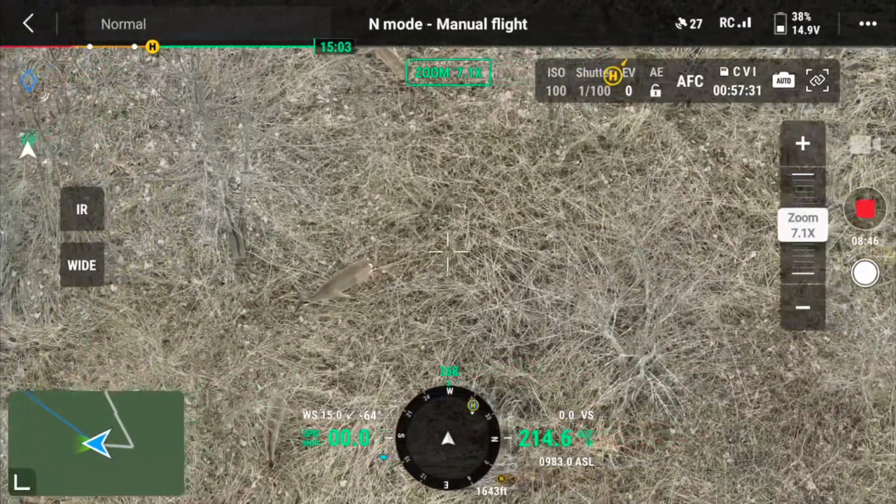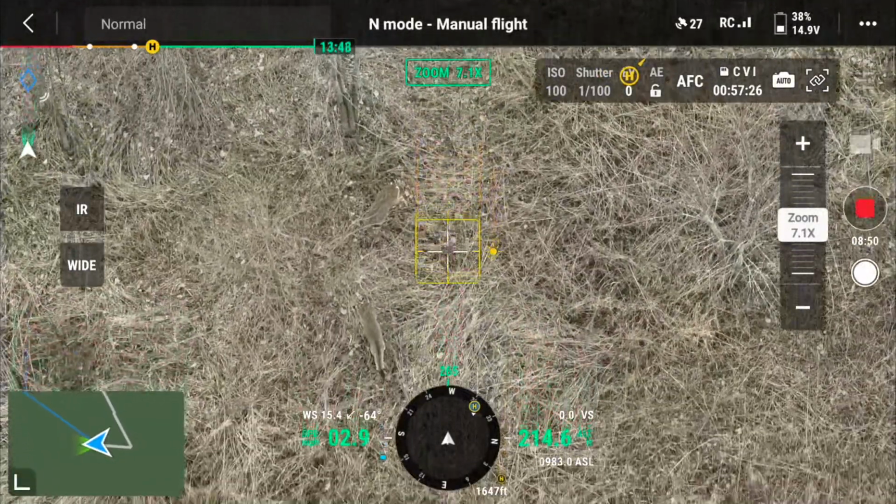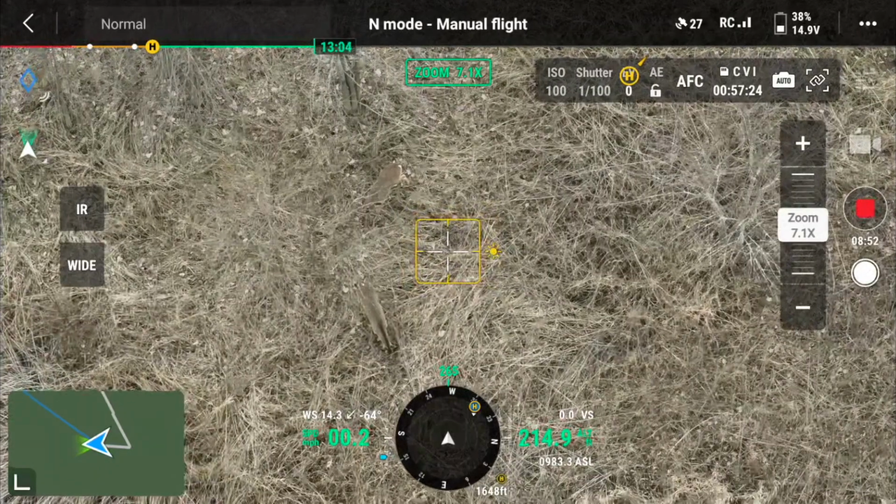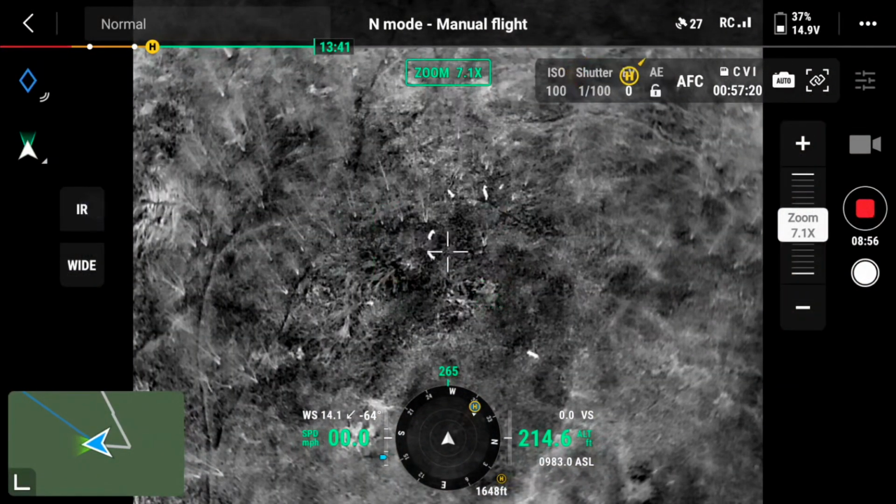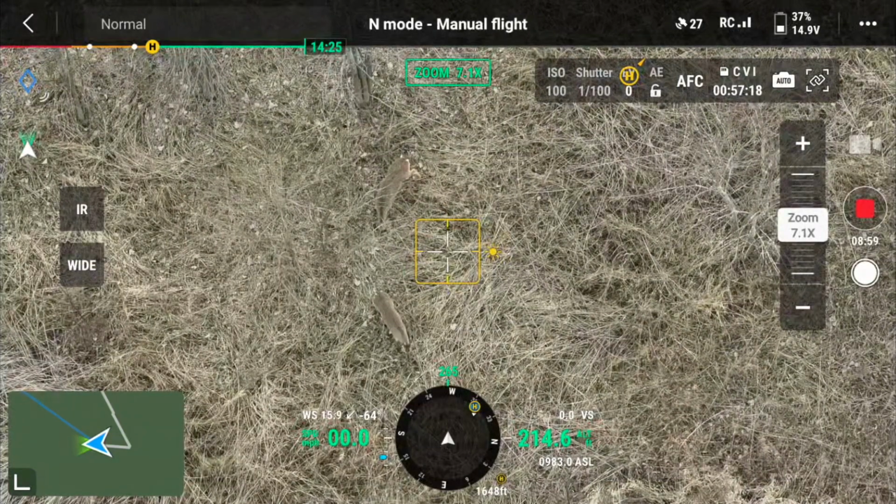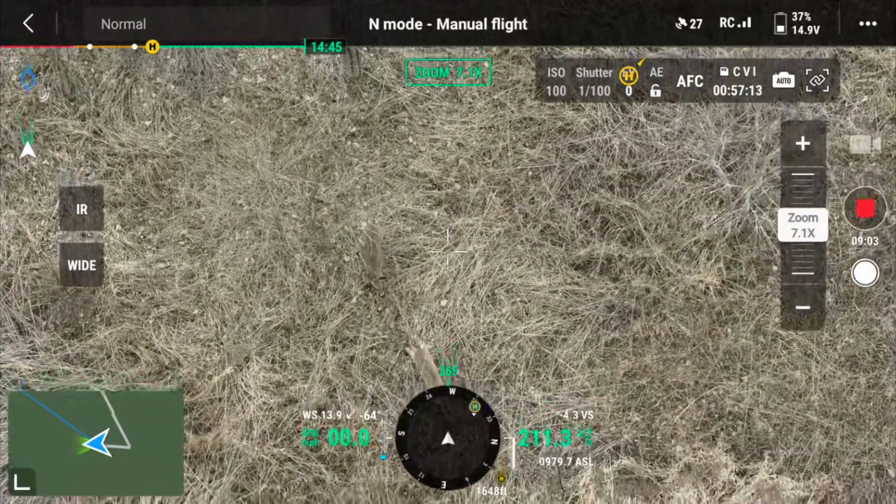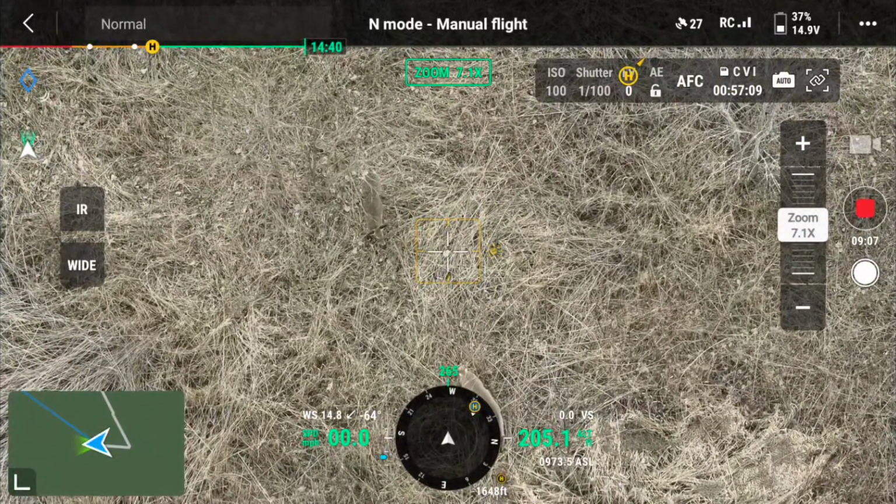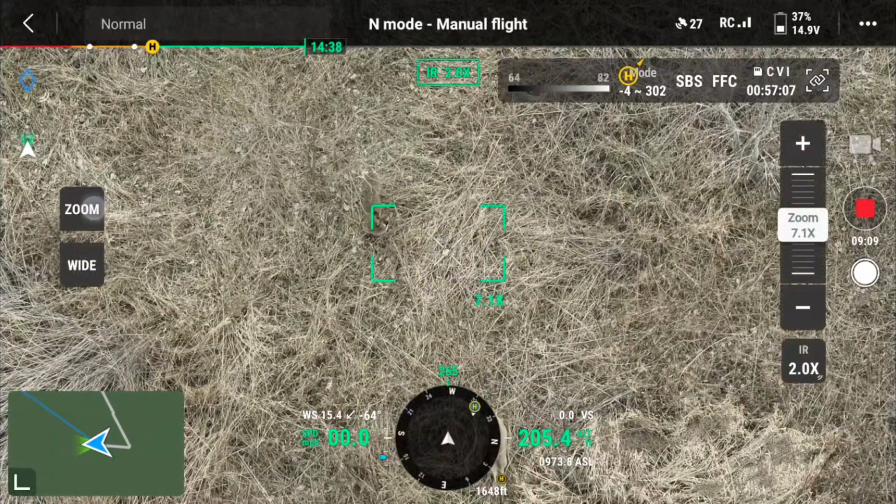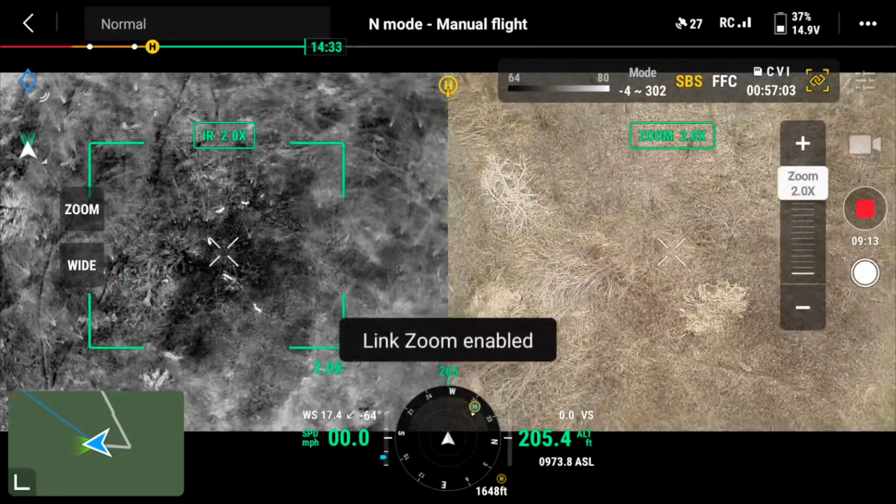Here I'm right above this animal. This is a different behavior. One deer is going to come up to the back of the other deer, and I don't know if this deer is going into labor. She's uncomfortable, but you can see this deer pokes his nose in the hindquarters and moves that deer along. I don't know what that behavior is in the deer world. If you know, let me know.